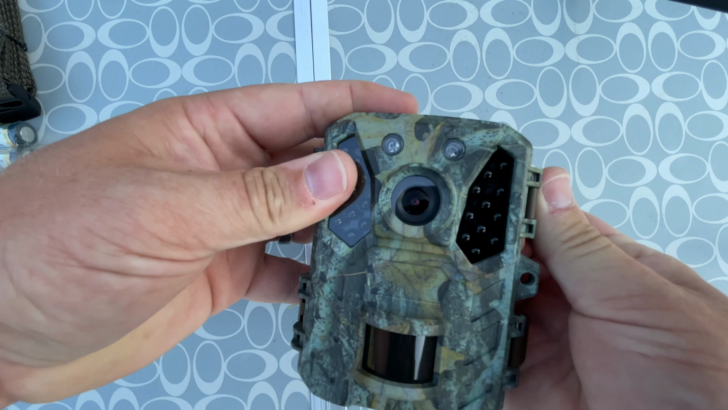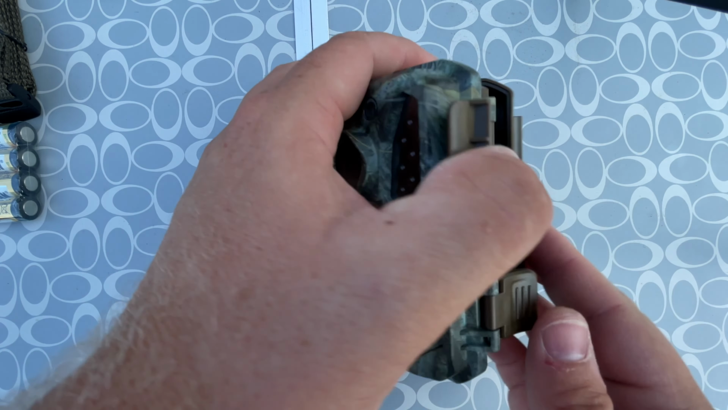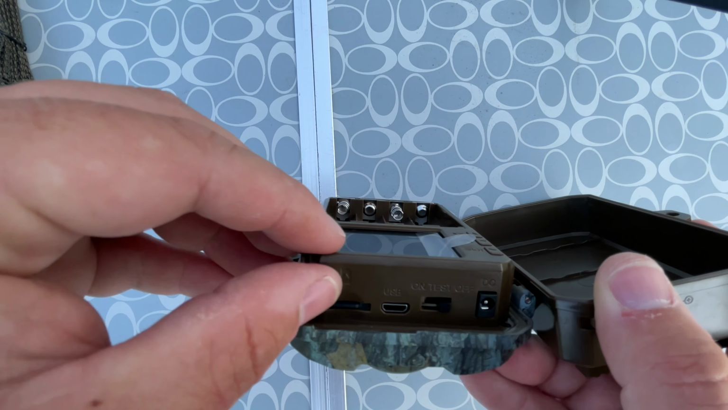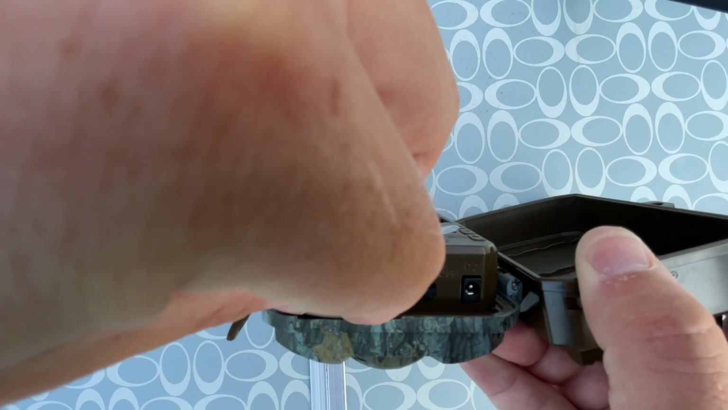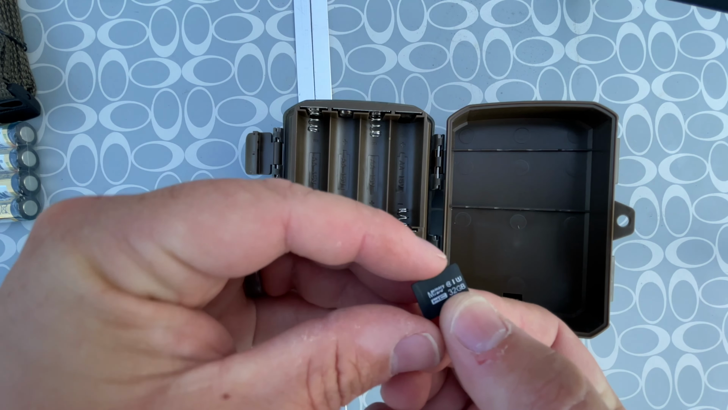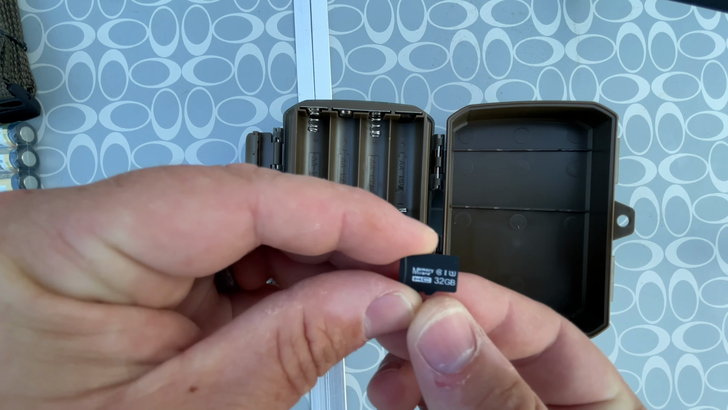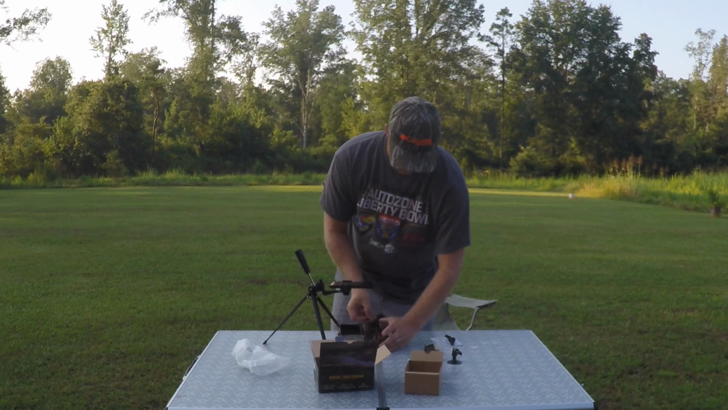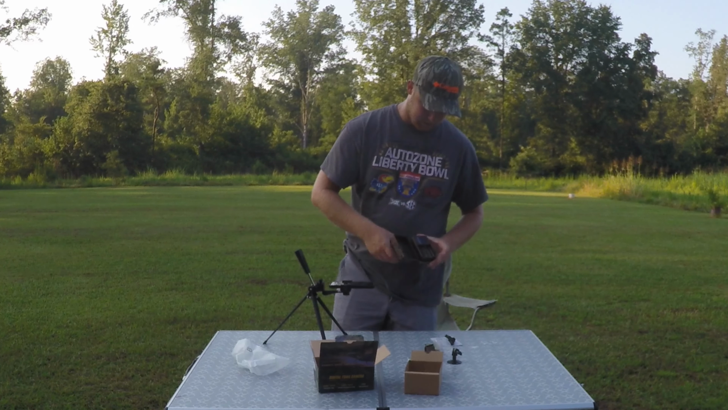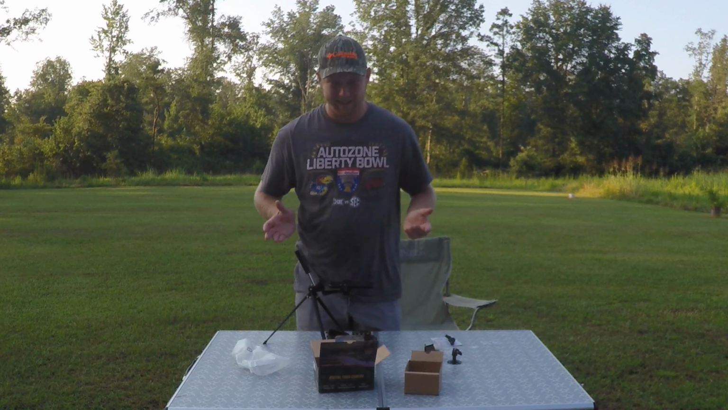And we'll open it up and see if the SD card's in there. Maybe so. There it is. It's a 32 gigabyte SD card, and it's already in the camera, so that's pretty neat. So for that 30 some odd bucks, I got batteries and an SD card. This camera is ready to go in the field.